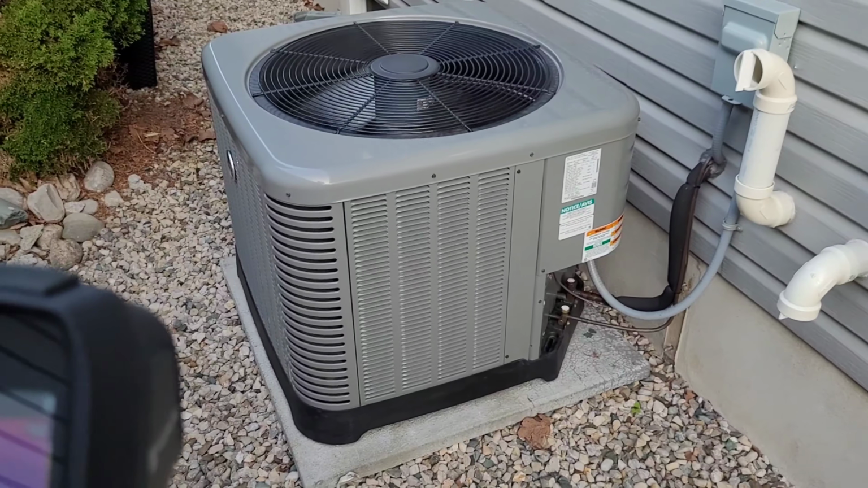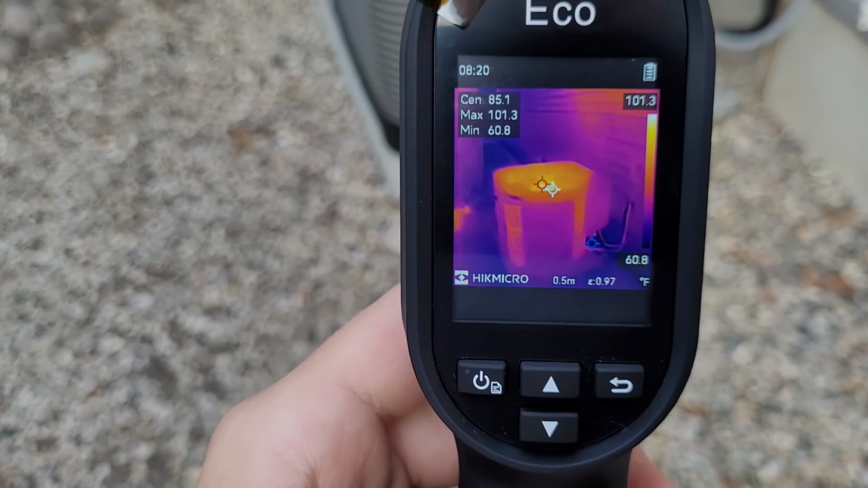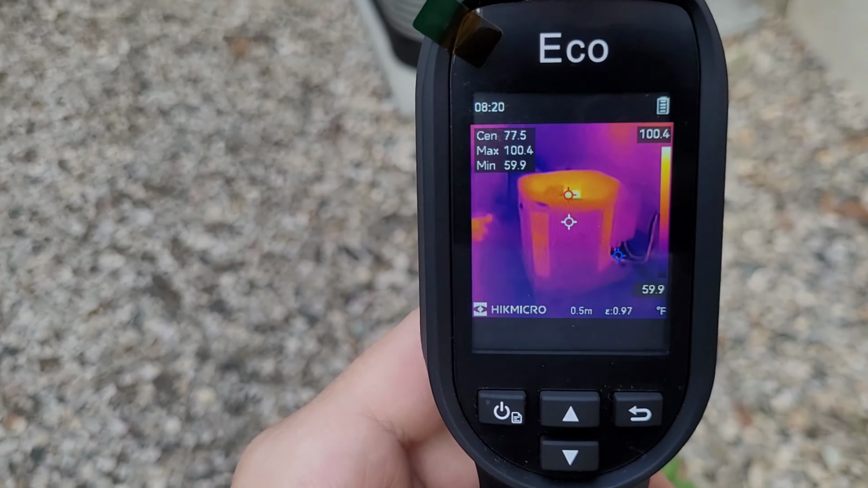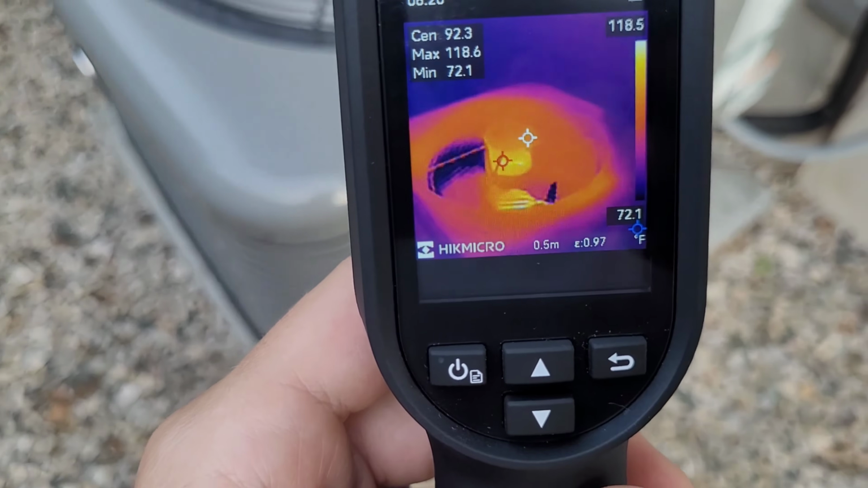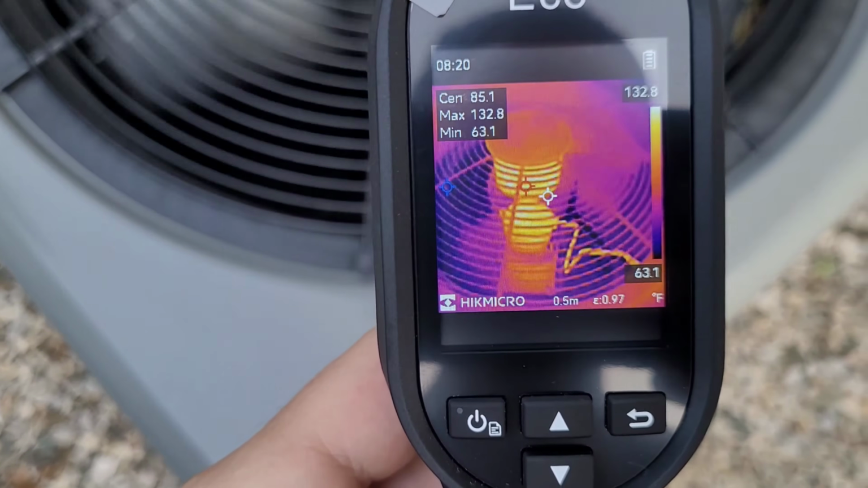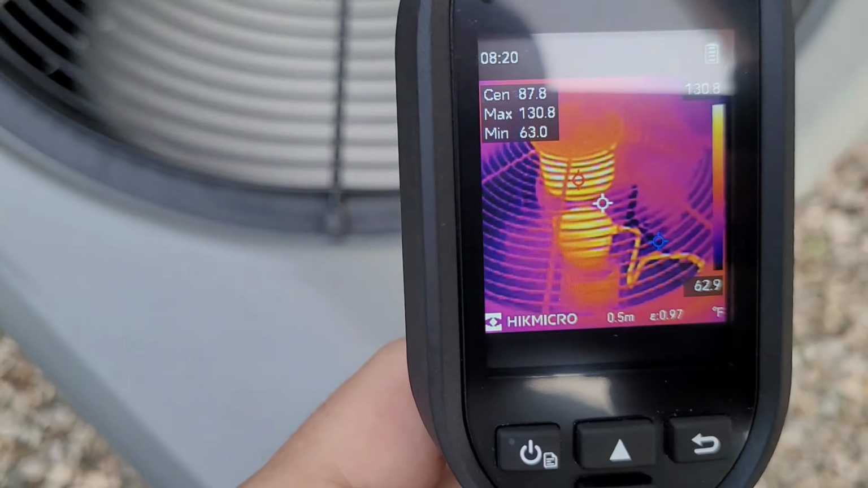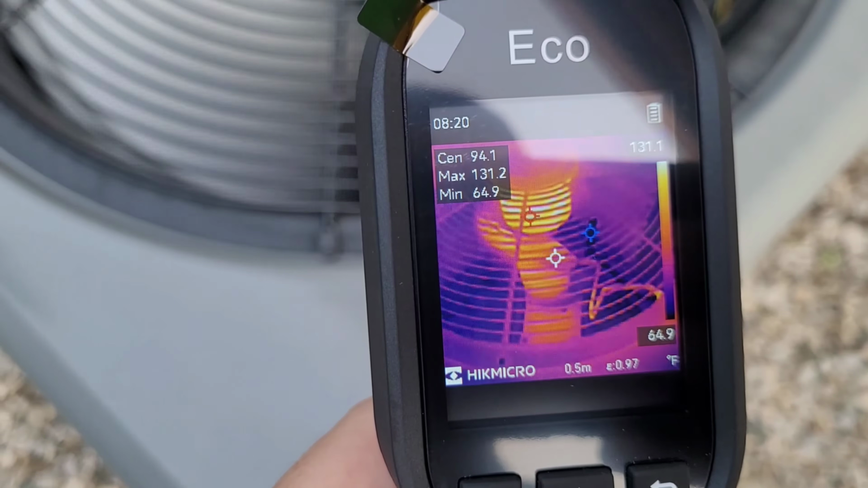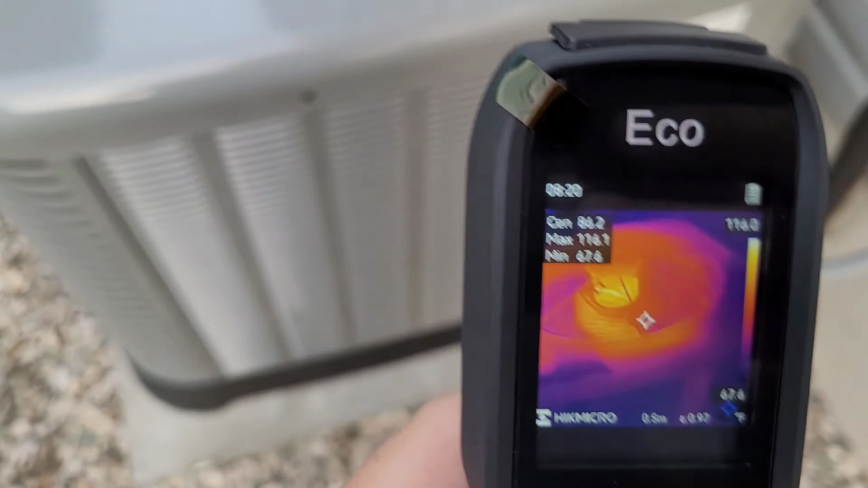All right, this is my main air conditioner. This is a 2-ton Trane condensing unit, so you can see we have a nice warm discharge temperature. Pretty hot condenser fan motor. I kind of thought the head of the compressor would be the hottest point, but it's actually my condenser fan motor sitting around 130 degrees, which is a little warm. Again, not too bad. The coil is nice and clean, so there's not much more I can do for it, but you can see the discharge line off the compressor is nice and hot.